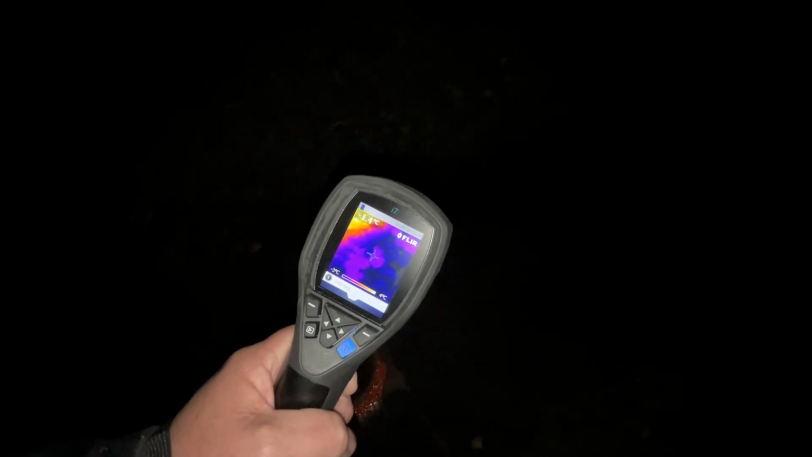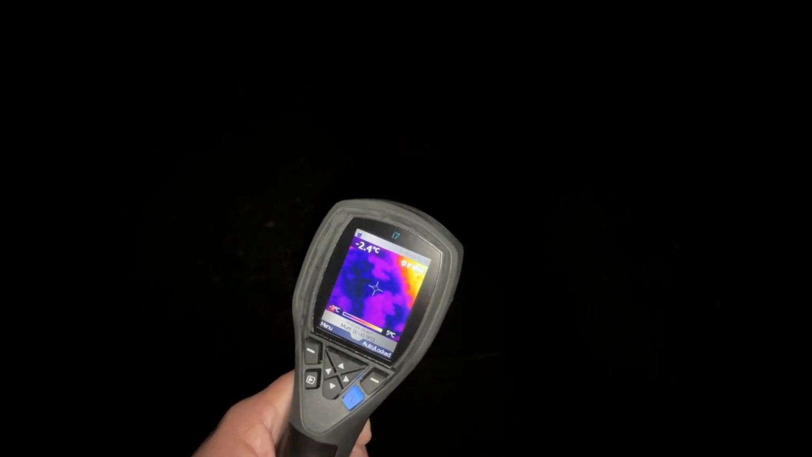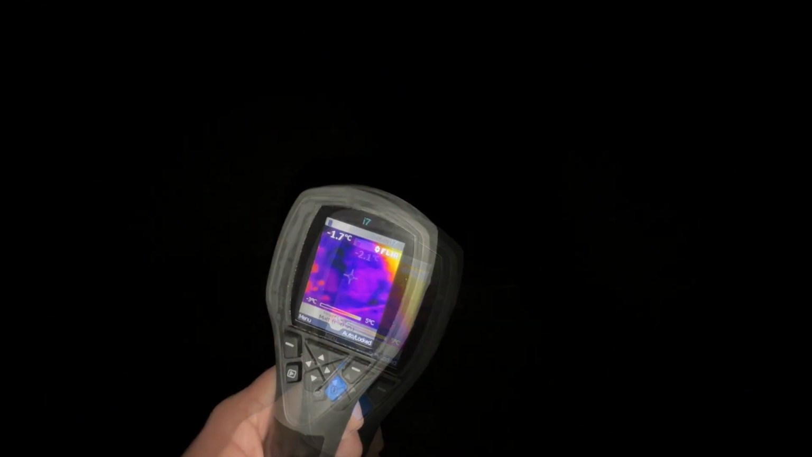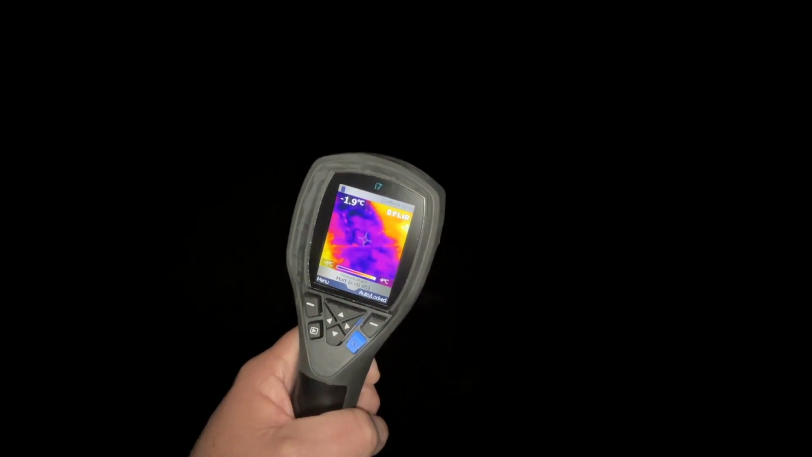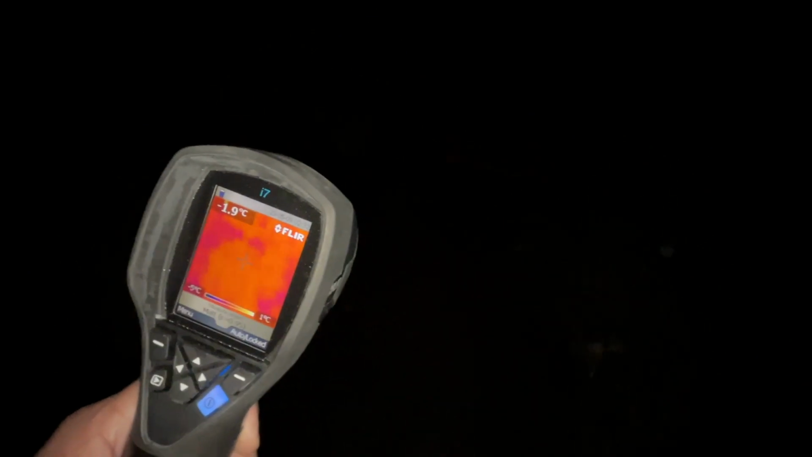Like those right there that look like a birthmark. That right there. Yeah, they're showing up from both directions. So it's possible that what we are seeing right here, this blotchiness, is water under the membrane. Thing is, how's that water getting there? Because I'm not seeing any holes in the membrane in this area, at least I didn't when I was looking in the daylight. Okay, I'm gonna keep looking.